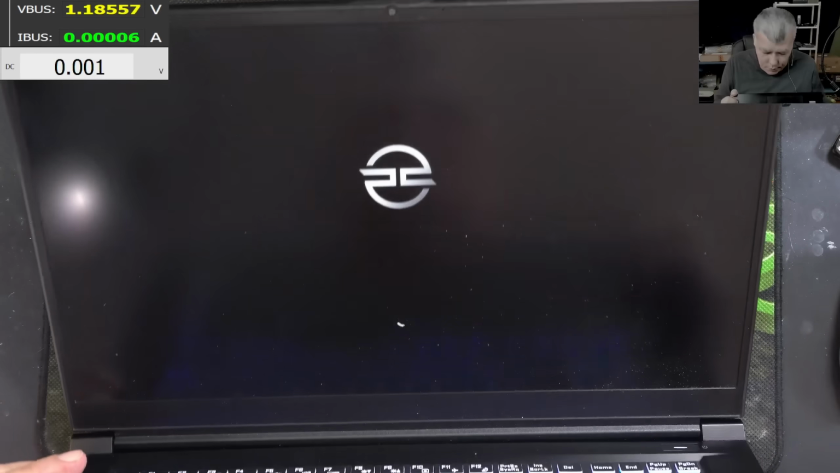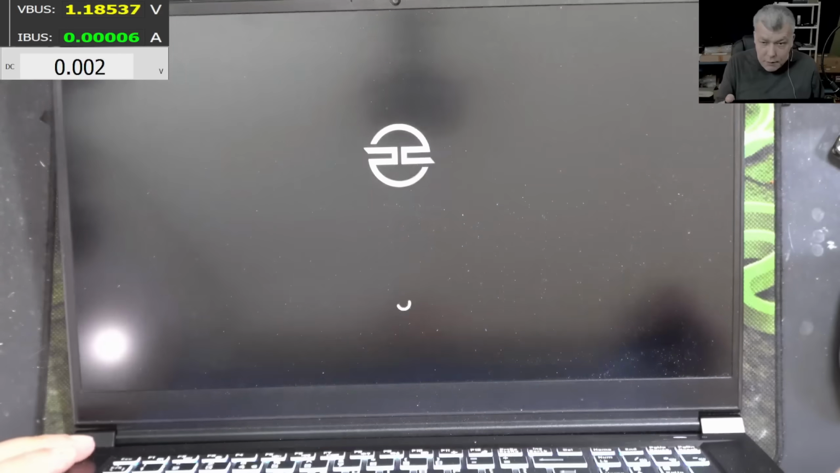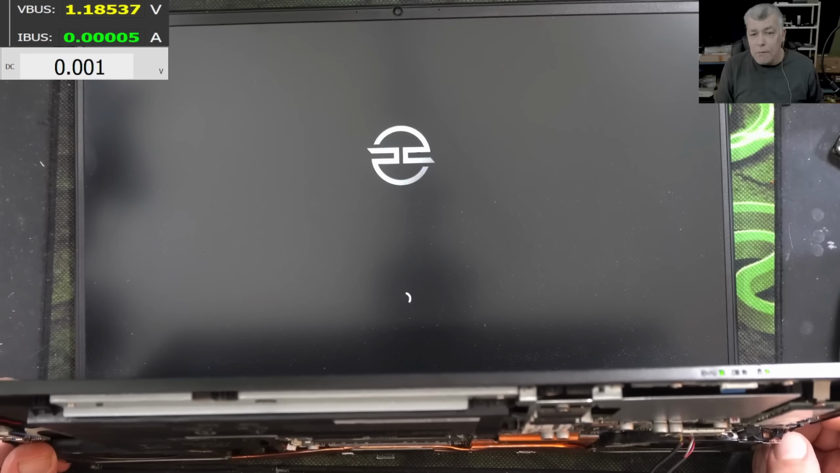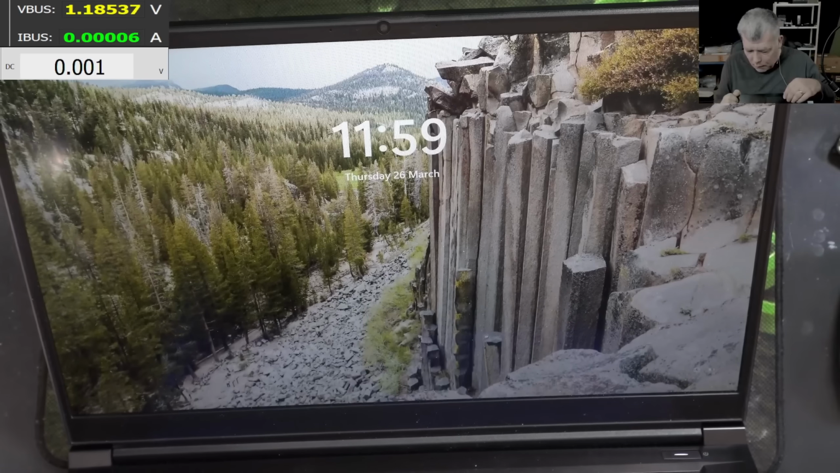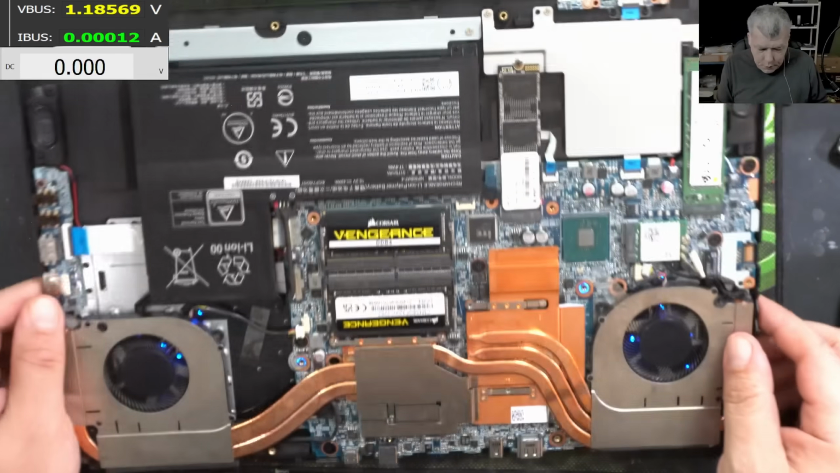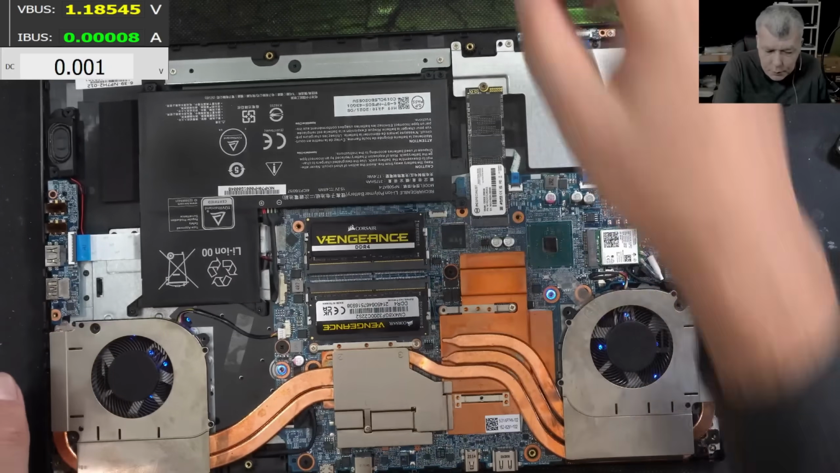Loading the Windows. How can we test the GPU? Anyone knows? No. And the Windows is loaded. Yeah, no password. Okay, let me use my M2 drive.